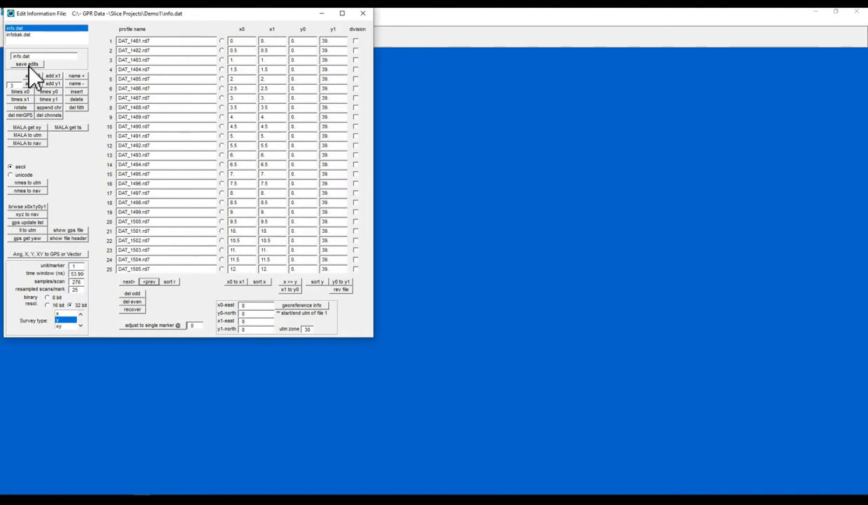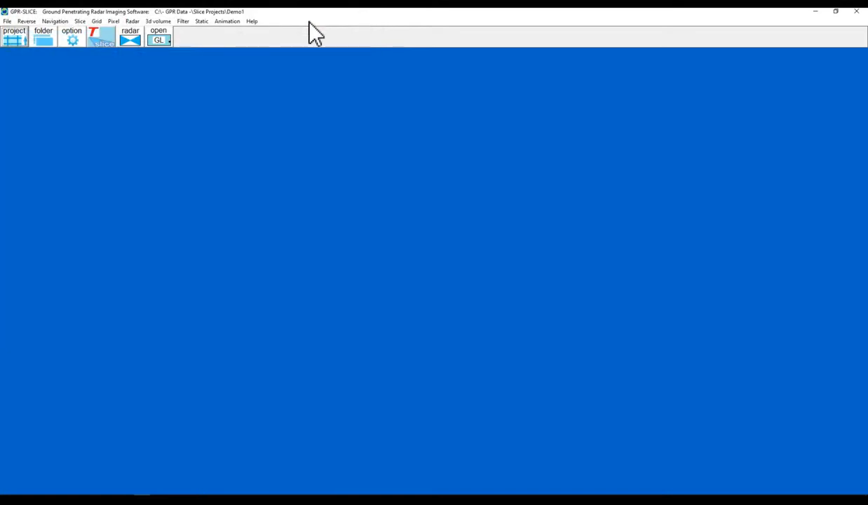I'm just going to say save edits, and then I'm going to select the top profile. I'm going to put the value 1 in here, and add that to the Y1 column. So add 1 to Y1. Okay, so they're all 40 now. Save edits and close this down.